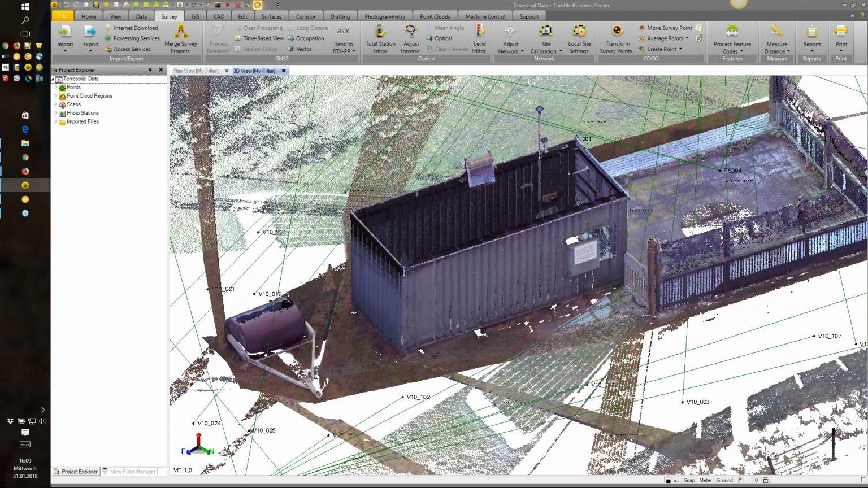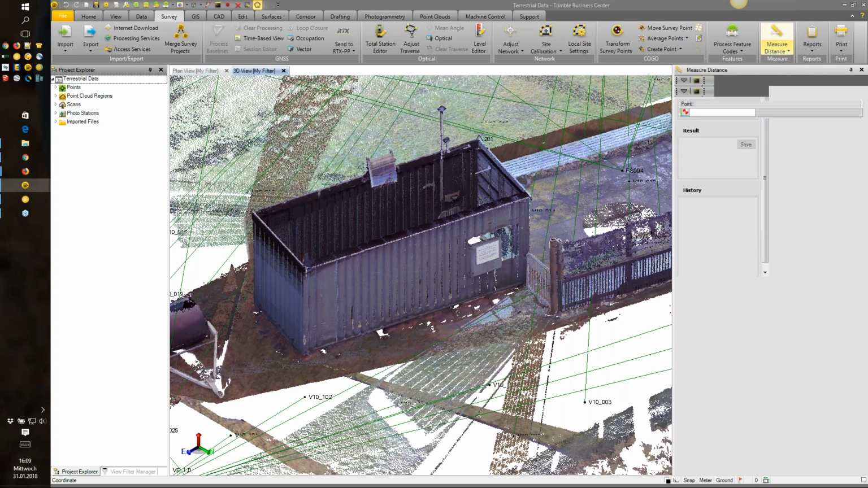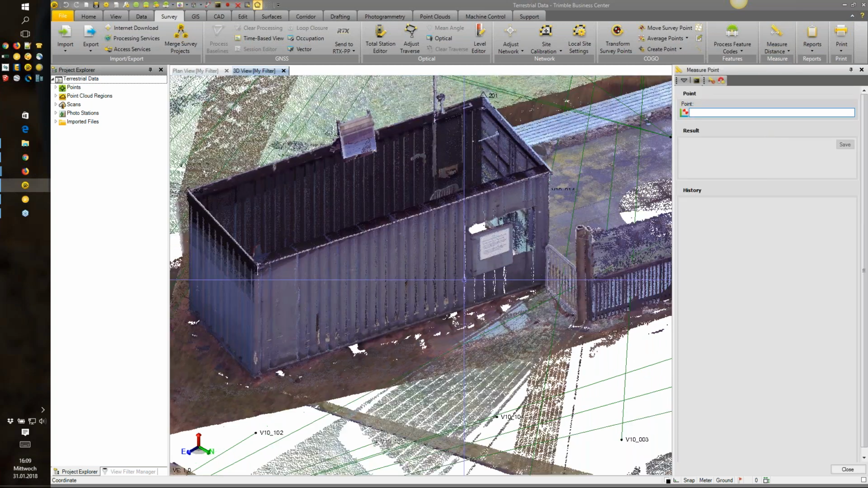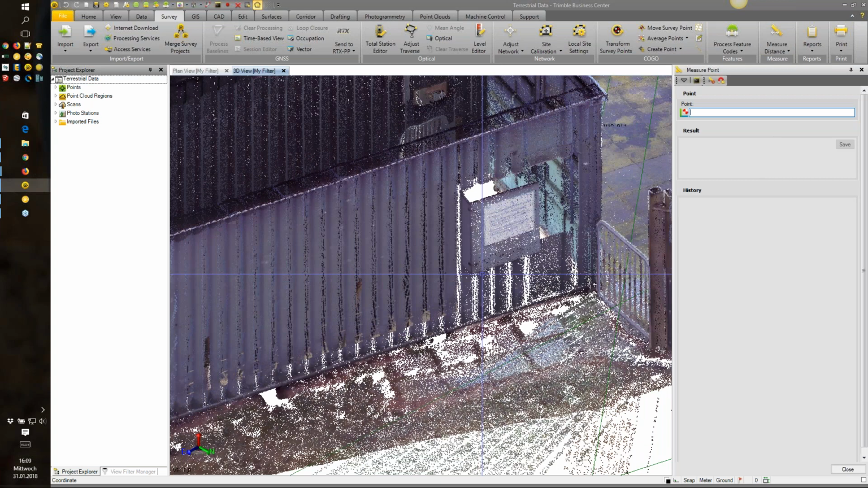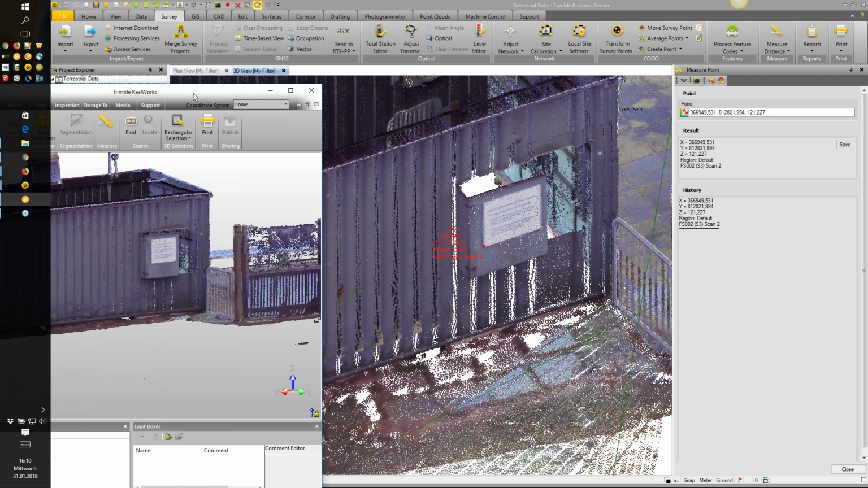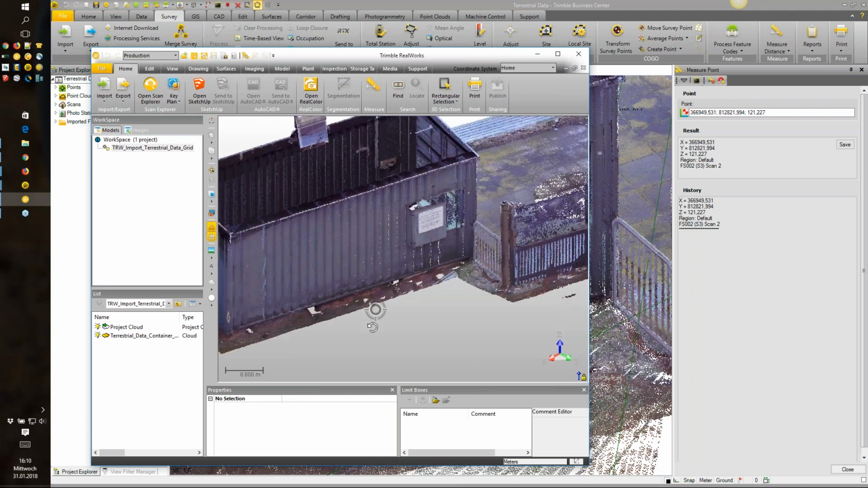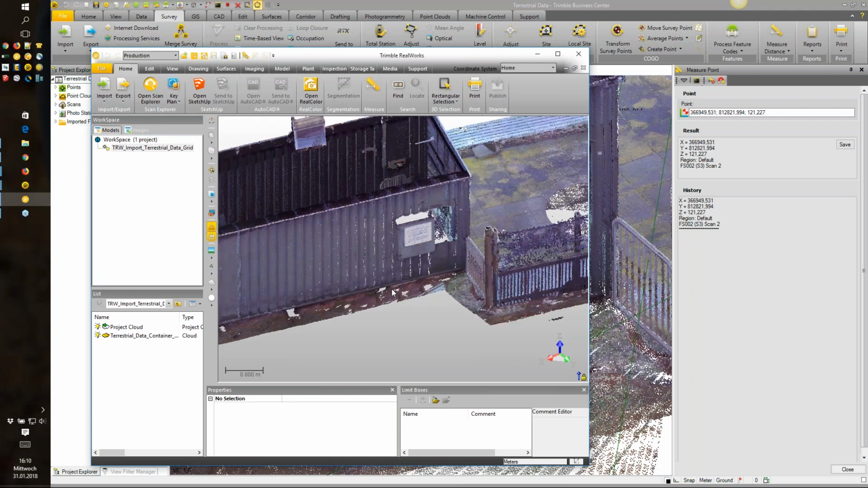Just as an example, I will pick a point here in the point cloud, just to give you an understanding of how this looks. For example, if I put a point over here on this label, on the right-hand side you can see the coordinates of the point. On the other screen on my PC, I have opened the same point cloud where I exported the point cloud to grid. So you see the same scenario here.